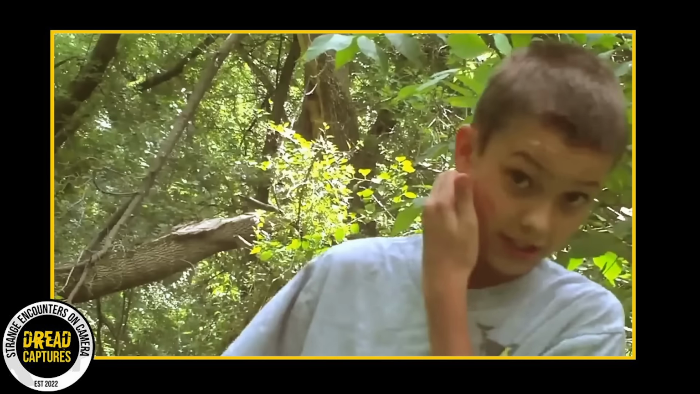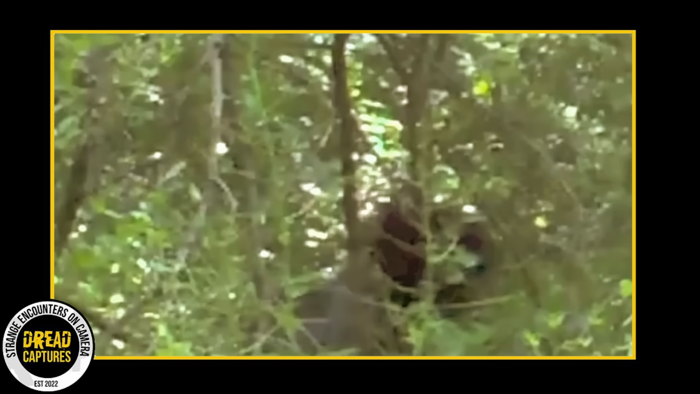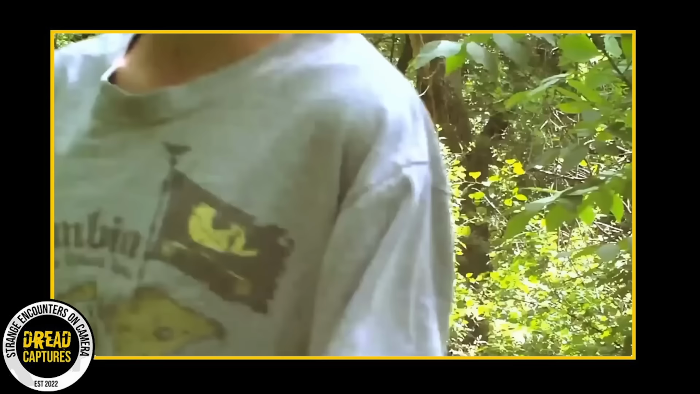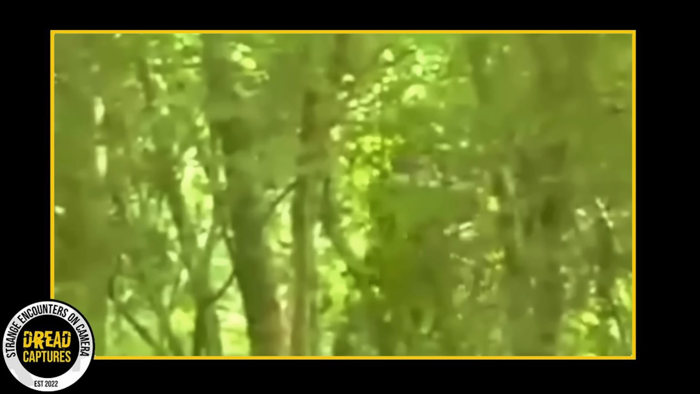Before the creature appears, there are rocks being thrown. The kid filming comes around to talk to the camera when the rocks start being thrown. If you watch the footage again, you'll notice the rocks. I'll play it back in slow-mo so you can better see the rocks flying towards the kid. As for the Sasquatch, I've enhanced the footage to 50% speed.